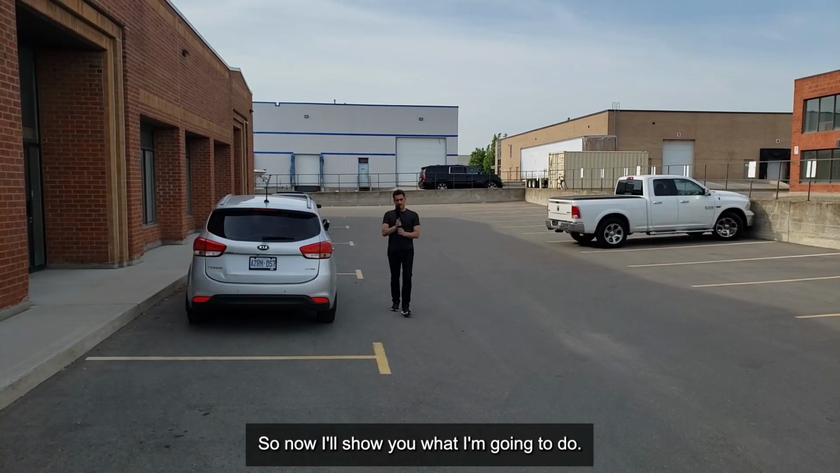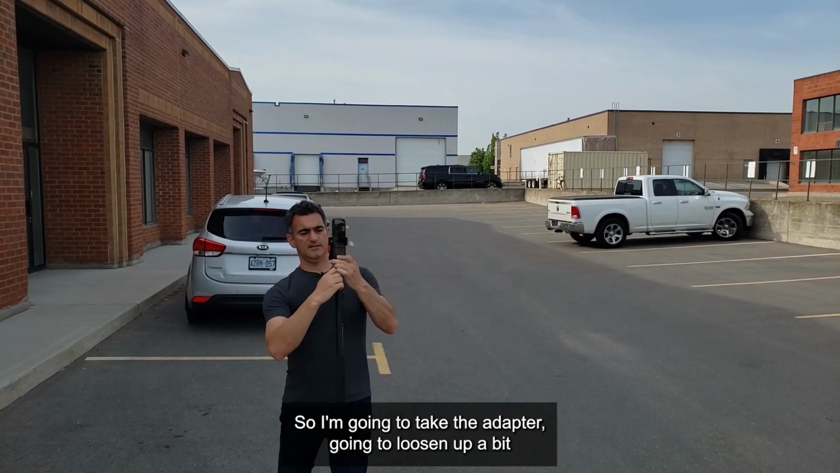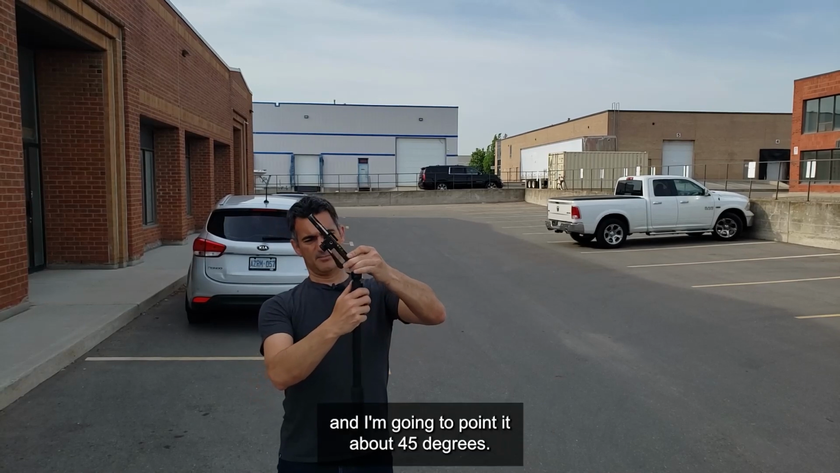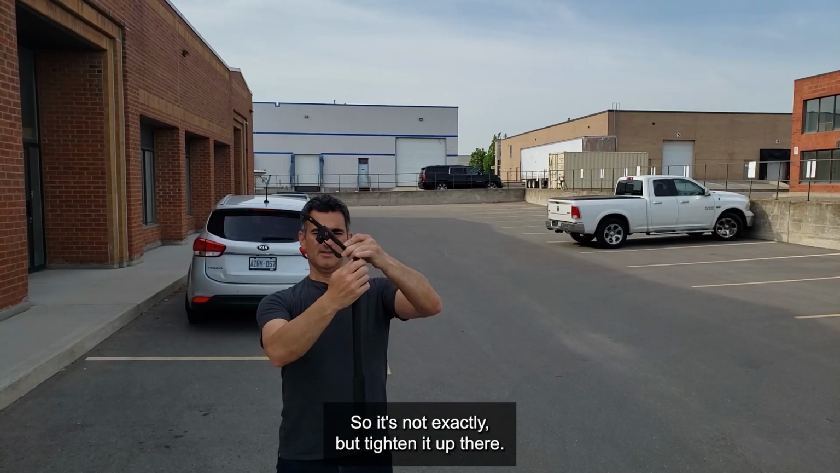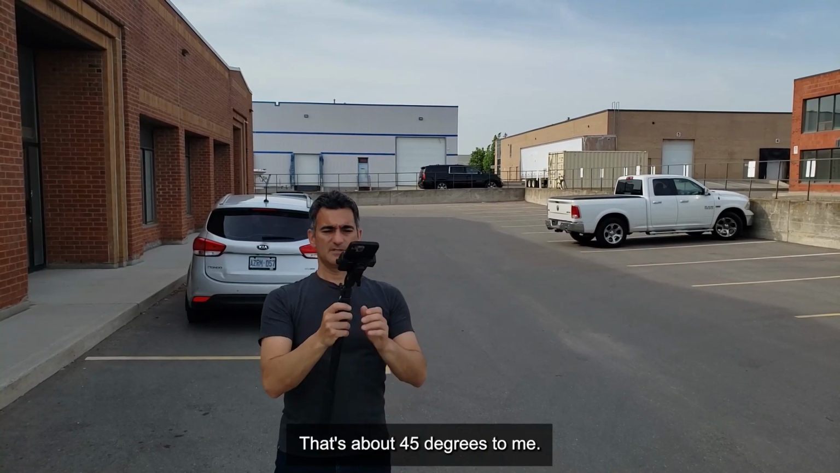Let me come back here. So now I'll show you what I'm going to do. I'm going to tilt this down a little bit. I'm going to take the adapter, loosen this a bit, and point it about 45 degrees. It's not exact, but tighten it up there. That's about 45 degrees to me.